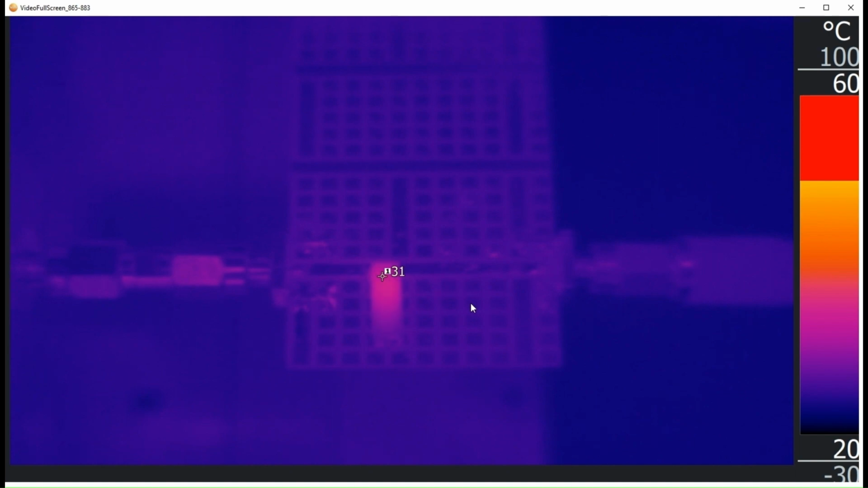So it's a 50 ohm transmission line that the device is mounted on in shunt to ground, and you can see that it's the end closest to the RF line where we're dissipating power initially. So it's lossy ferrite with wire wrapped around it.